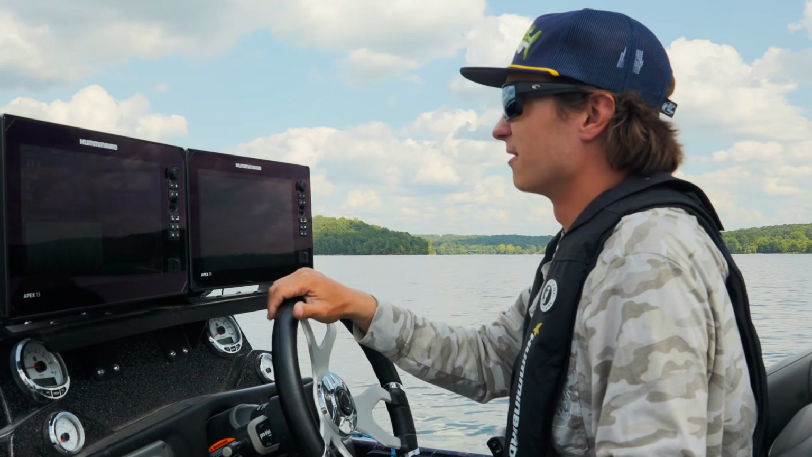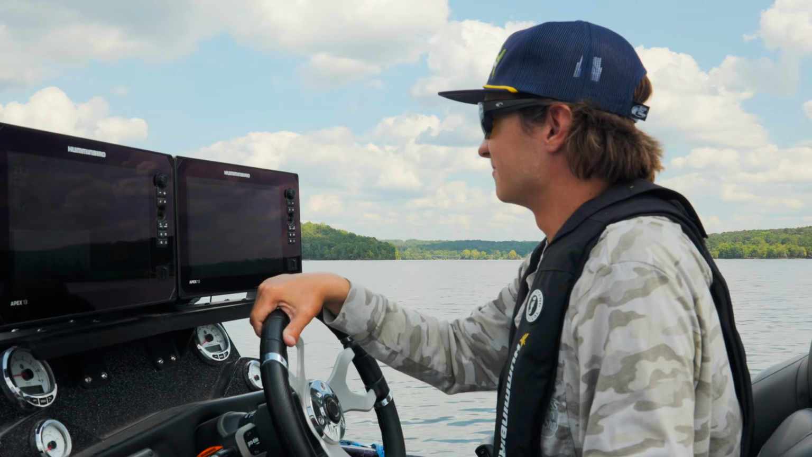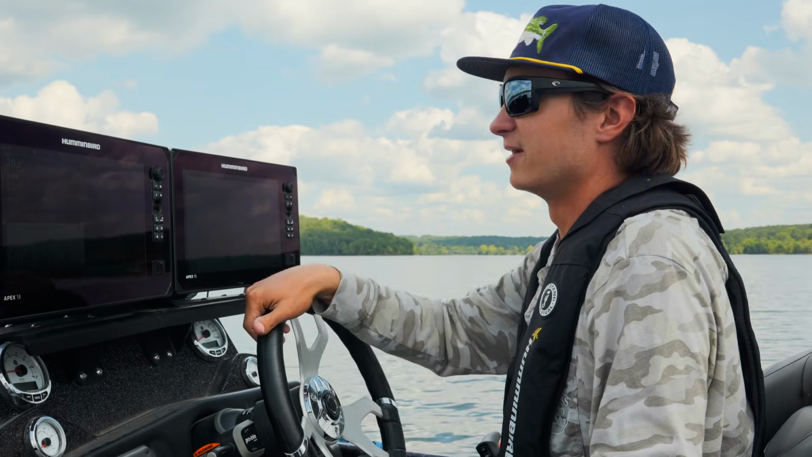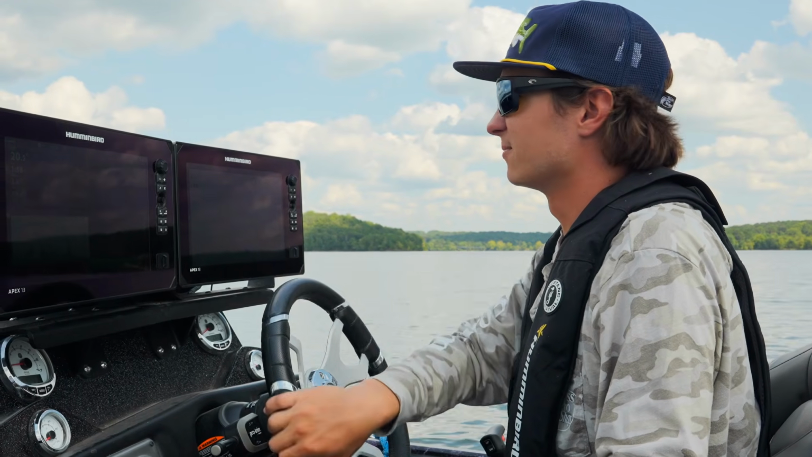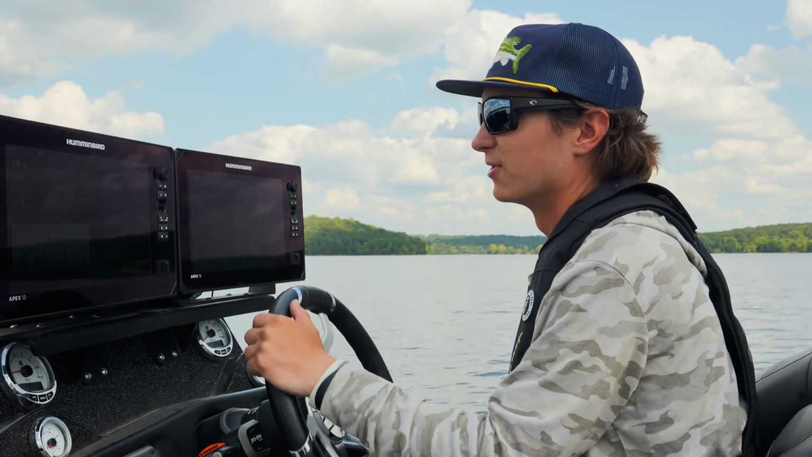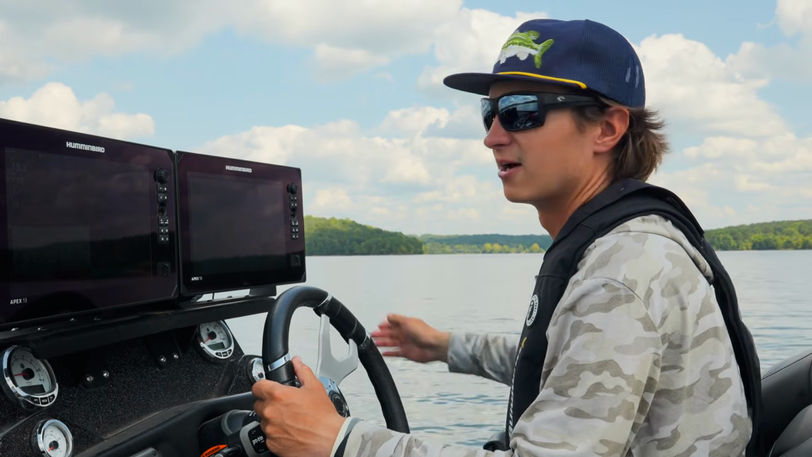One of my favorite baits to drag is a football jig, and we're gonna throw a Yamamoto Yam Craw on the back of it. It's just a good way to get bites, especially right now in the summertime. When the water's hot, those fish are lethargic. They're not really wanting to move around much, and especially when the water's got a little bit of color to it.